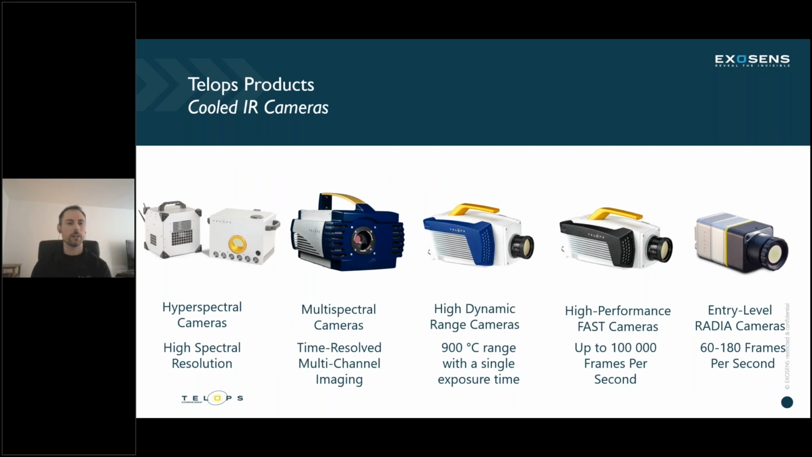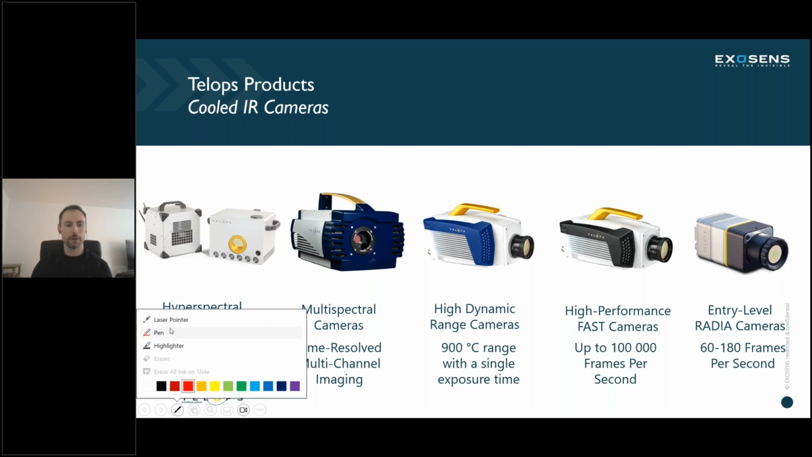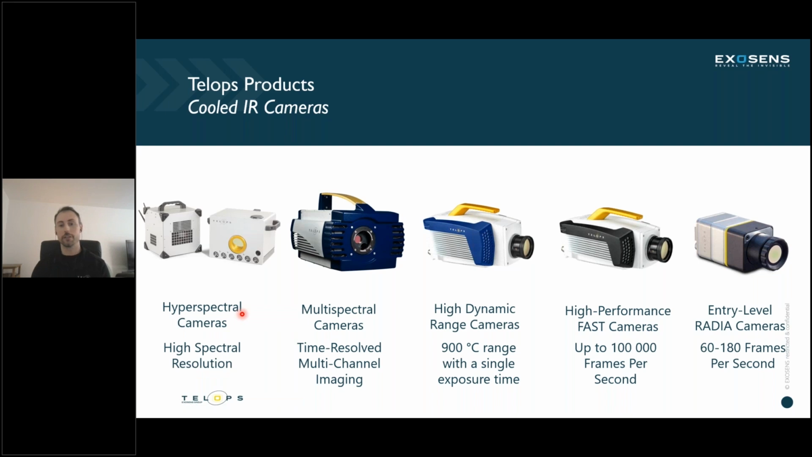These are some of our cameras. This is the product line of hyperspectral cameras, which we'll be talking about today. We have multispectral cameras. We have a new high dynamic range camera that allows for a 900 degrees Celsius range in a single exposure time. We're very excited about that. We, of course, have our high performance fast cameras that come equipped with high frame rates or really high spatial resolution. And then we also have another addition to the team, which is our entry level, a little bit more compact camera. Those are the Radia cameras.